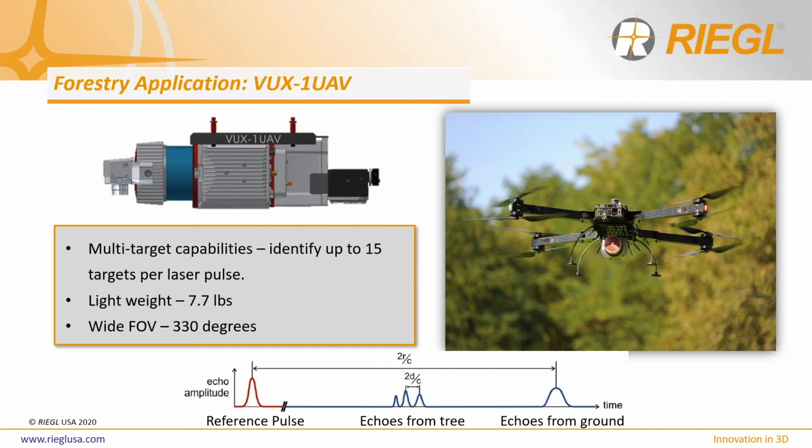For forestry applications, let's take a look at RIEGL's VUX-1 UAV LiDAR system. The VUX-1 UAV offers a max pulse repetition rate of 550 kilohertz at 200 lines per second while weighing only 7.7 pounds. But it's not just these performance features that make the VUX-1 UAV a viable option for forestry applications. The highlighted feature of this sensor within forestry applications is its ability to identify up to 15 targets per laser pulse.